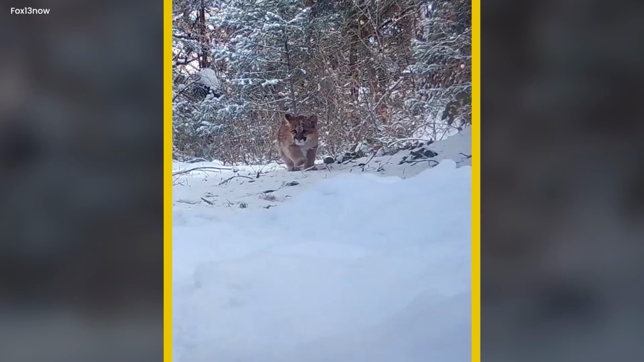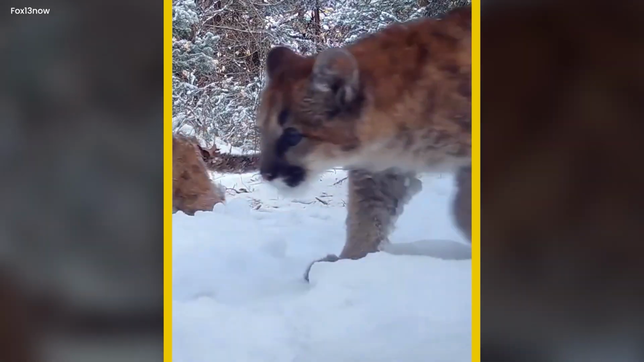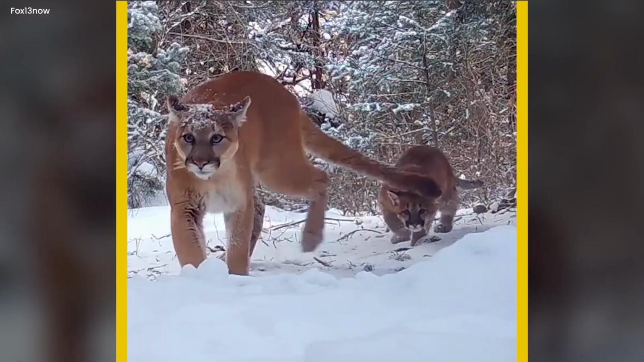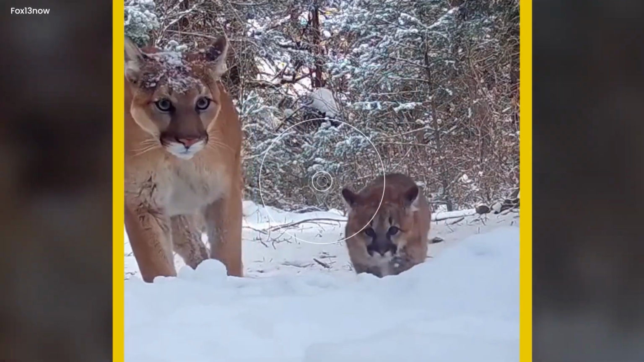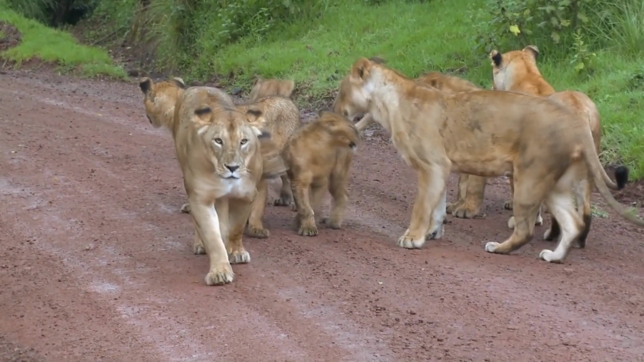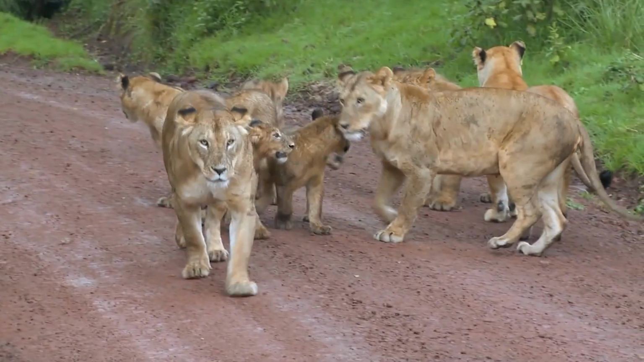As they moved together across the rugged terrain, the camera's lens captured the connection between the protective mother and her inquisitive kittens. This extraordinary look into the private lives of these magnificent creatures highlights the delicate family dynamics found in nature and serves as a reminder of the complex relationships that exist outside of our field of vision.